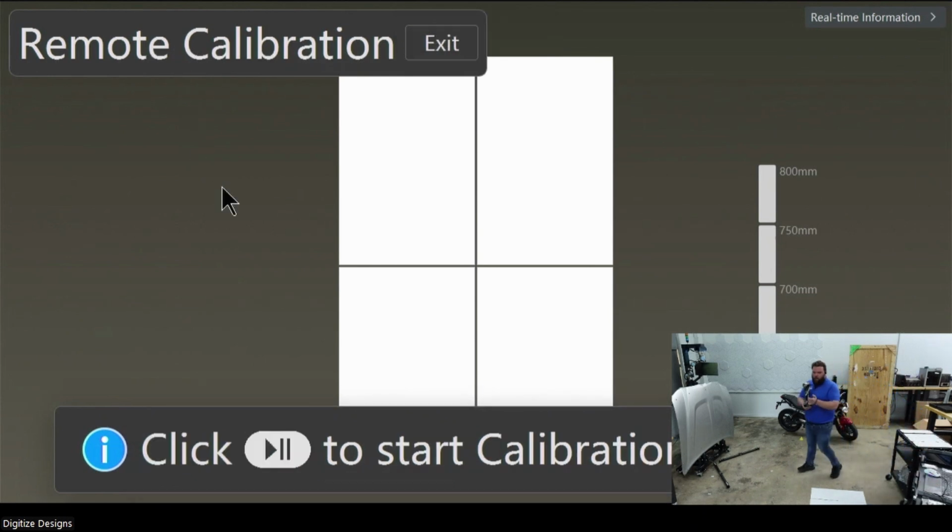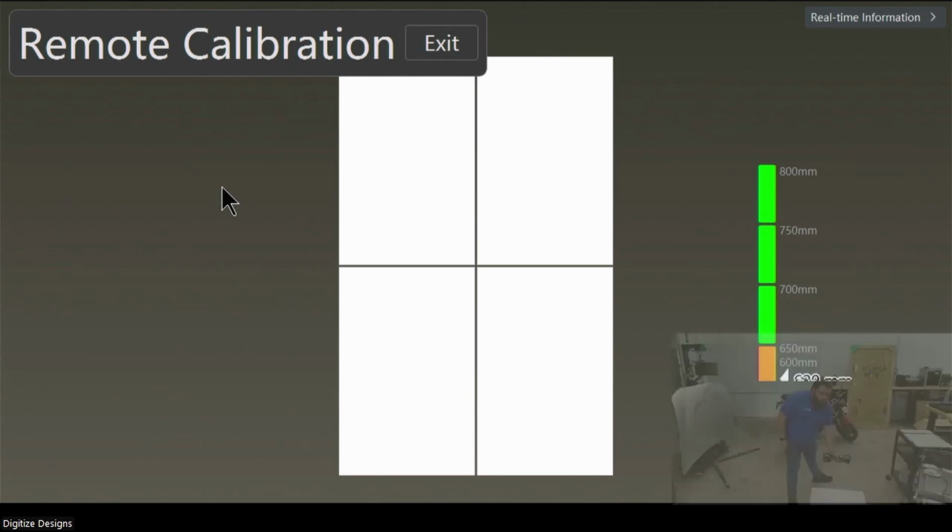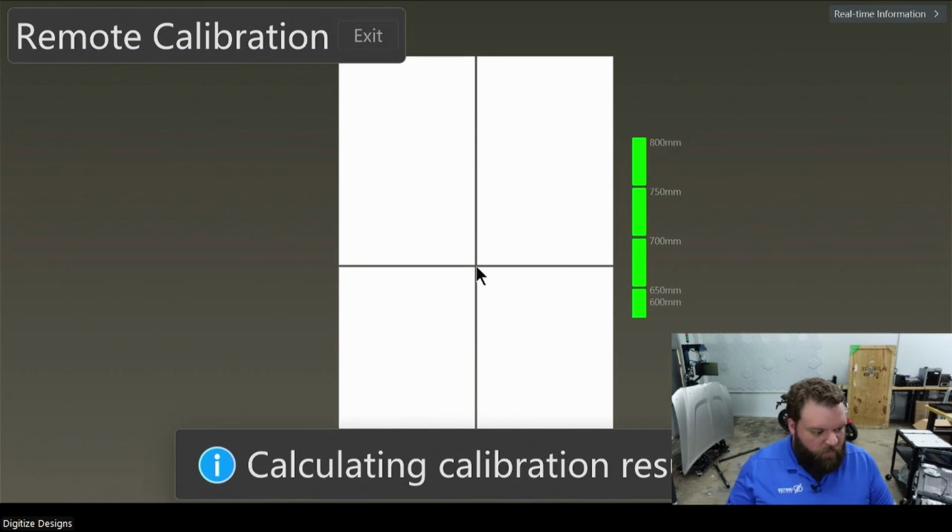You just point the laser pattern at the middle. And then there's a little distance meter over on the right. I just have to fill up each of those bars. Cool. See the screen flicker? I'm just taking my phone off of screen mirroring mode.